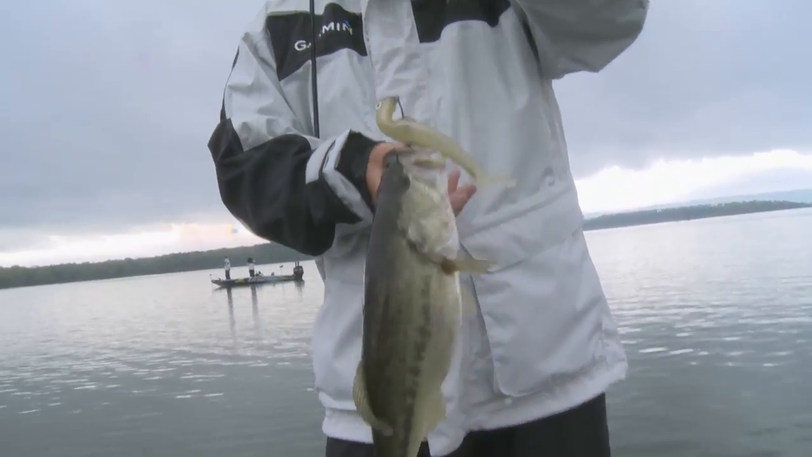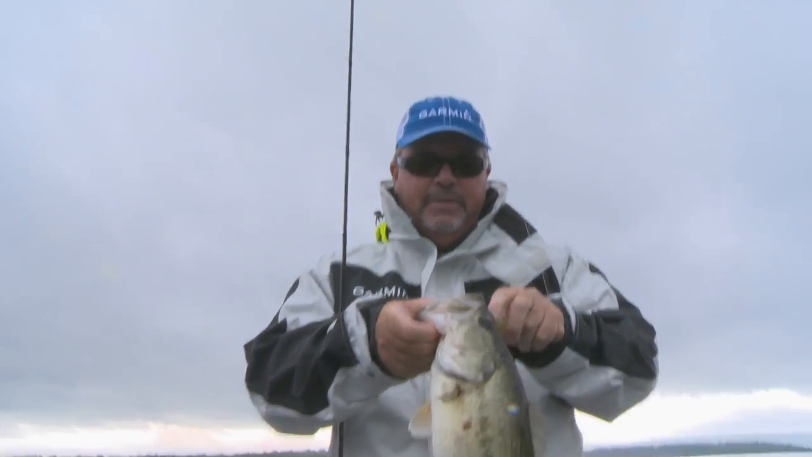Fat one. Not a giant. Fat, healthy one though.